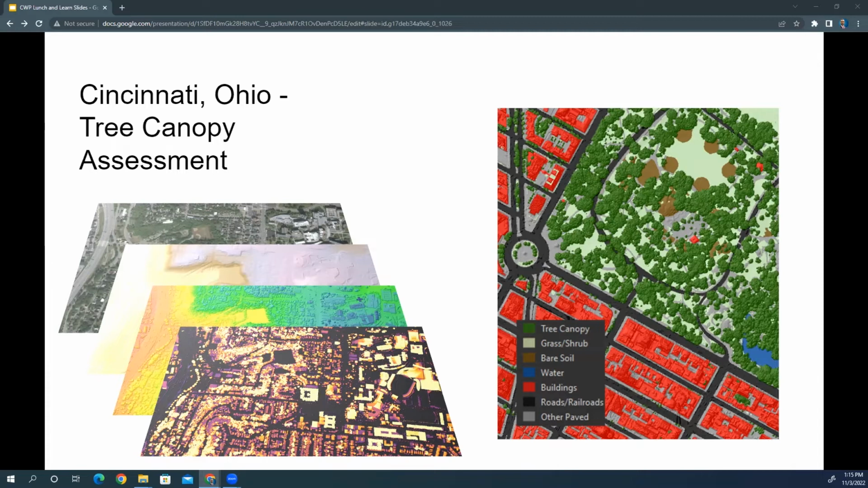If you're probably all familiar with it, the federal government collects and flies these images so that we can actually get tree on or leaf on conditions throughout the country. So we knew that combining the LiDAR with the NAIP data would really give us a really good urban tree canopy assessment for the city.